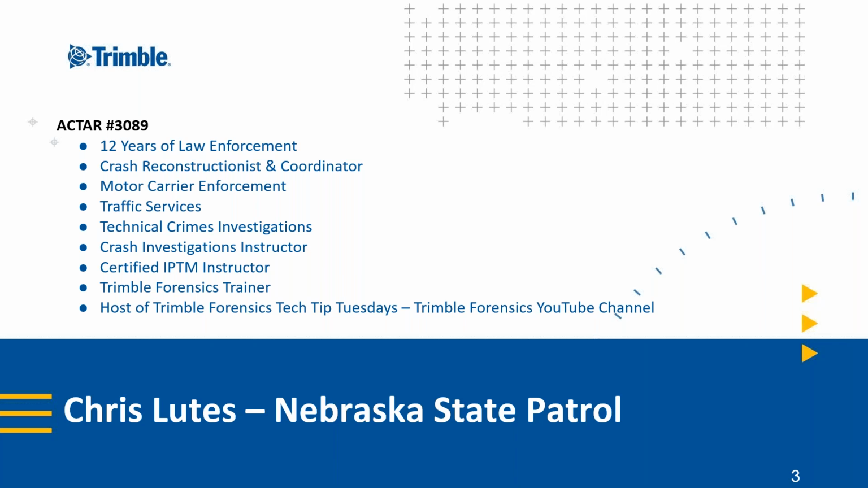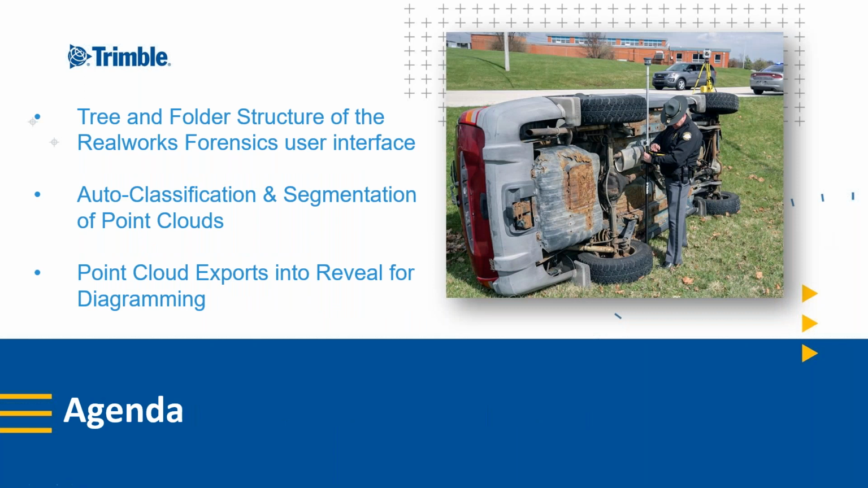Okay, again, we're going to roll into this and dive into what exactly the point cloud is going to serve for you as far as the RealWorks forensic software. We get a lot of questions throughout the week of, why are we floating our scans into RealWorks and then into Reveal? And we're going to try to talk about the advantages of what RealWorks gives us when we're in there and we're using it properly.